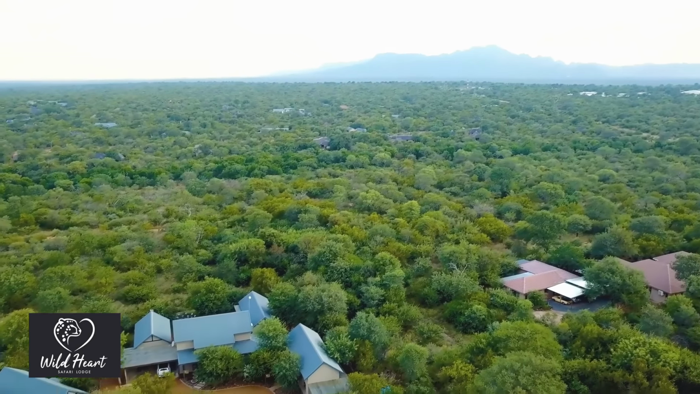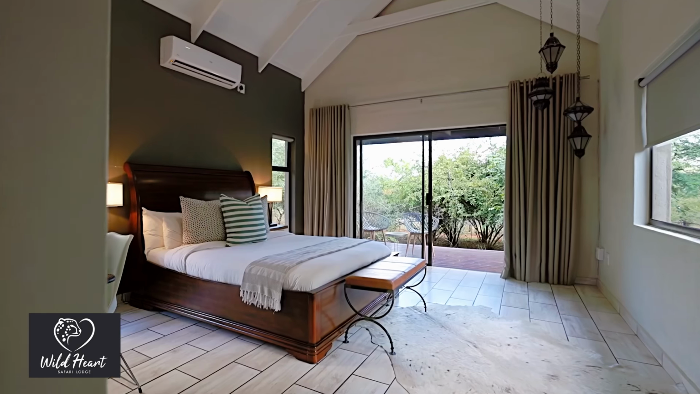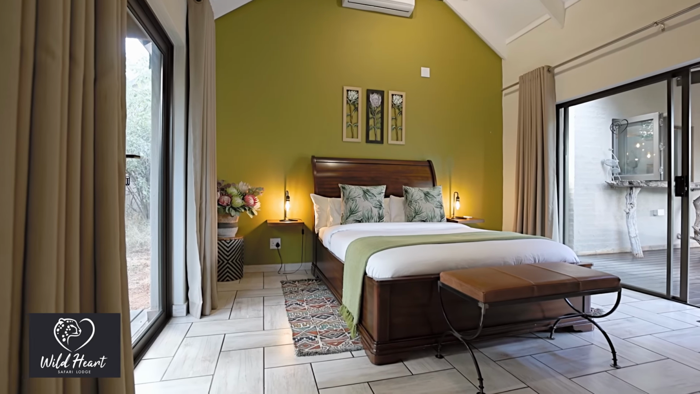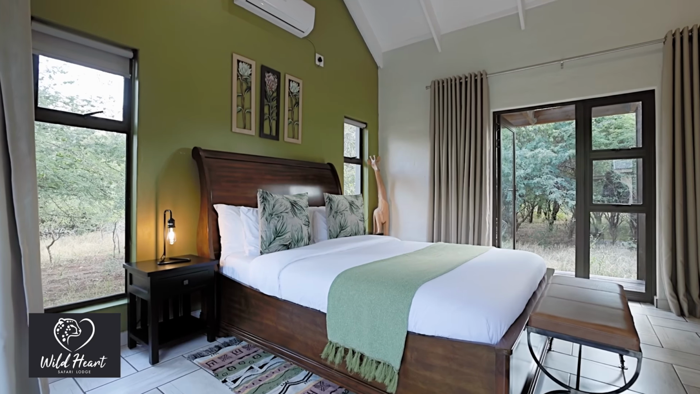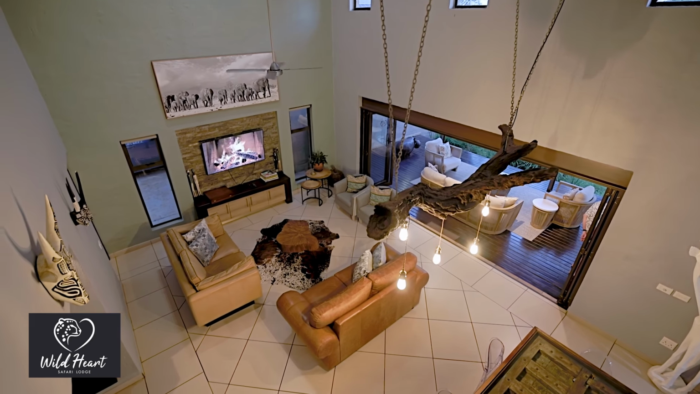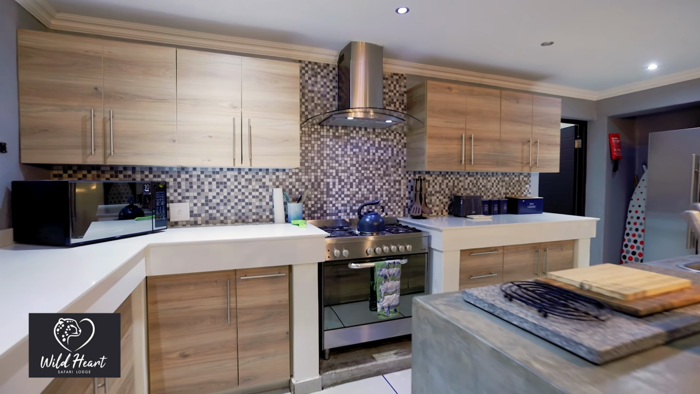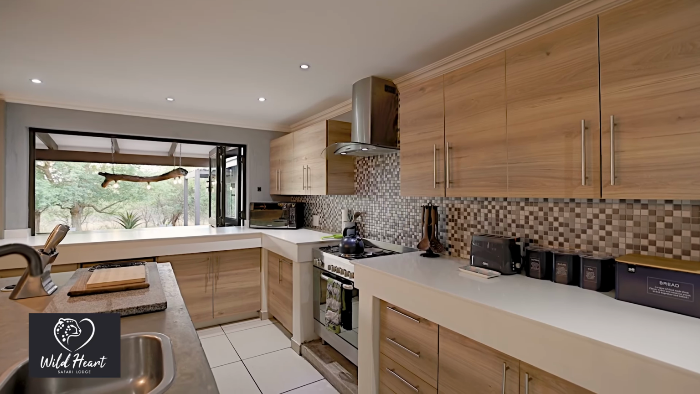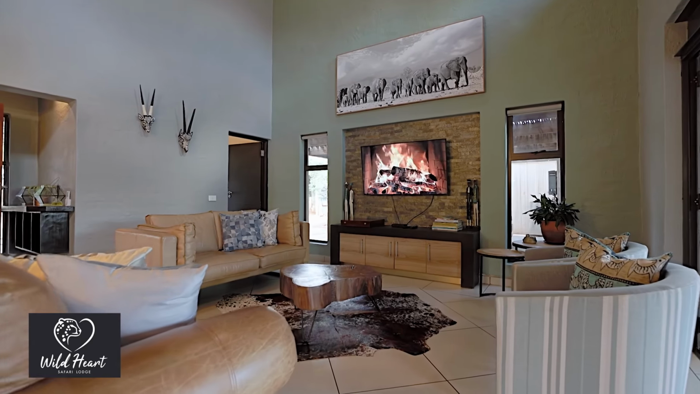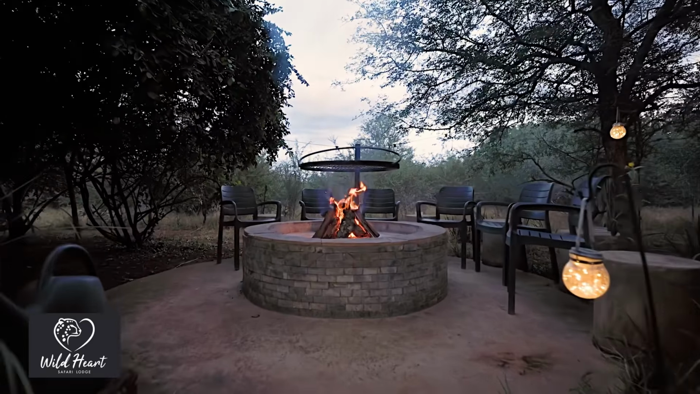The main house is located right on the edge of the greenbelt and can accommodate up to 6 guests in 3 spacious, air-conditioned bedrooms, each with an extra-length queen-size bed, quality linen and a private ensuite bathroom. It's perfect for families or small groups of friends looking to self-cater and has a fully equipped open-plan kitchen with a serving hatch connecting it to an outside dining area.